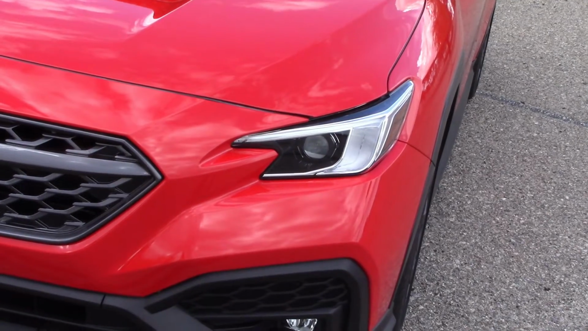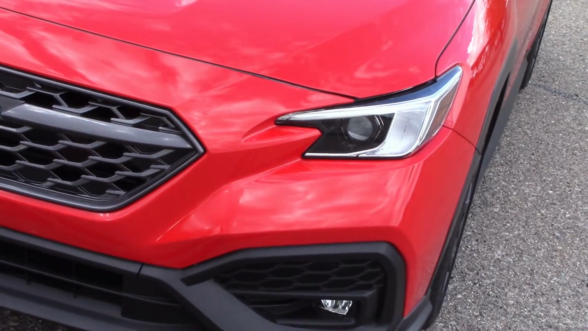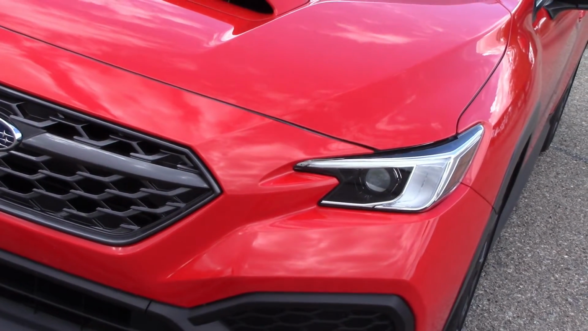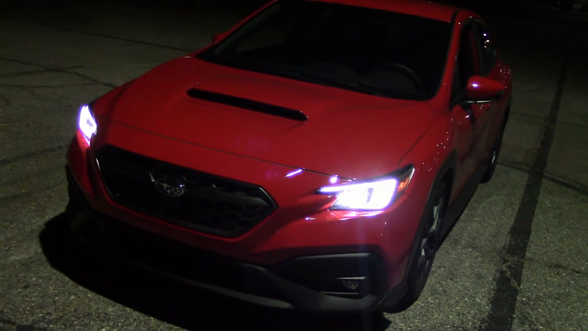Like I said in the other video, these headlights look an awful lot like the ones I had in the Toyota Cross. Subaru and Toyota exchanged a lot of parts on some vehicles, and if these are from the Toyota Cross, I don't think I'm going to be very impressed. We'll find out soon enough. It's dark enough, let's take a look at these lights.